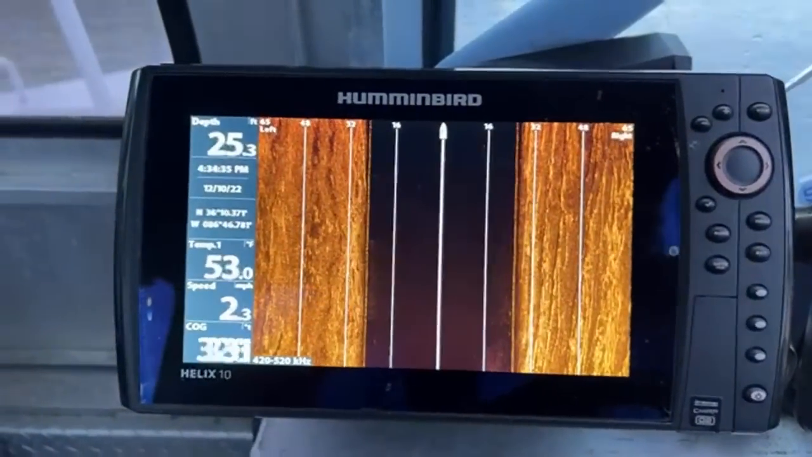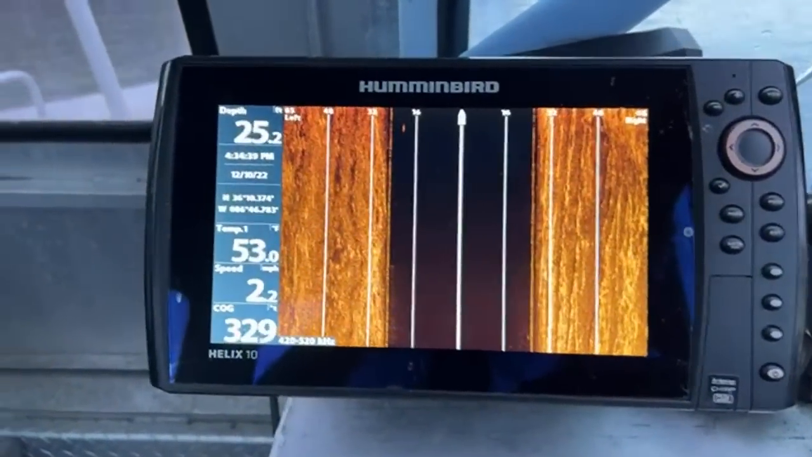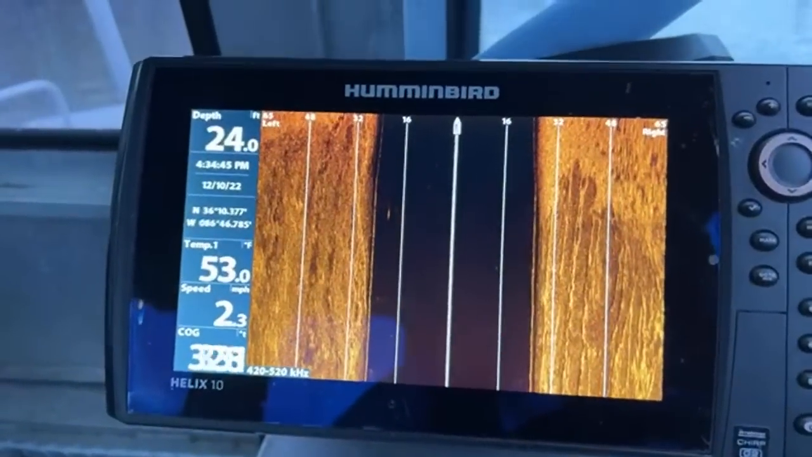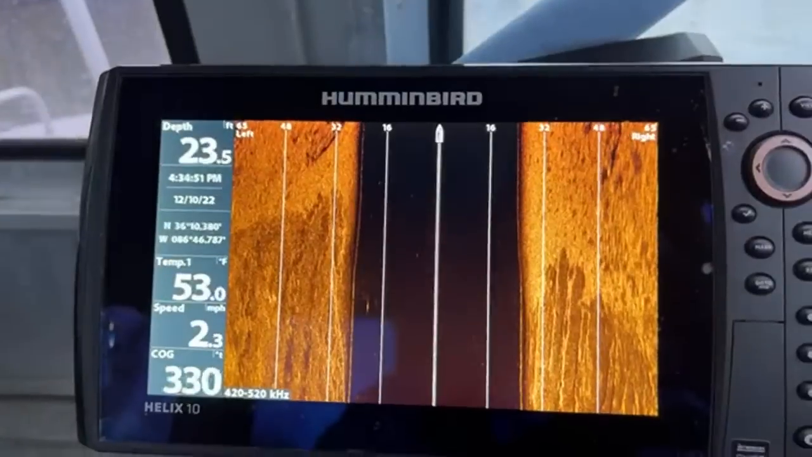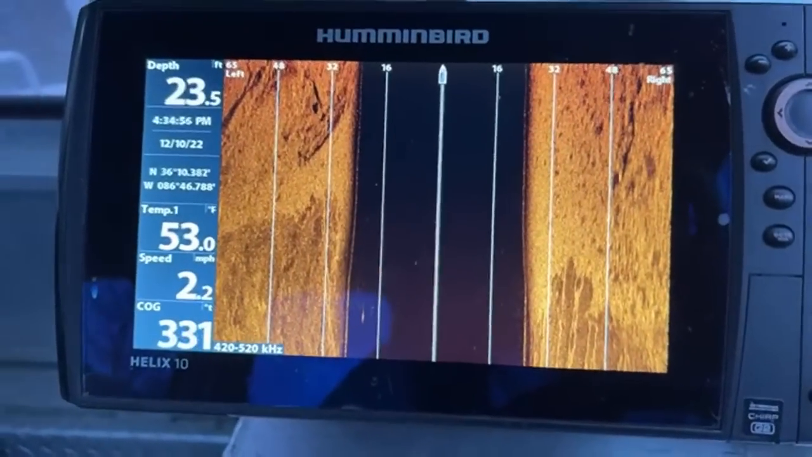All right, we should be coming up on it soon. But yeah, now you guys see what we do every single day. Well, we try to do it every day. When we're on the road, it's every day, if we can get on the water. Let me look at this real quick.